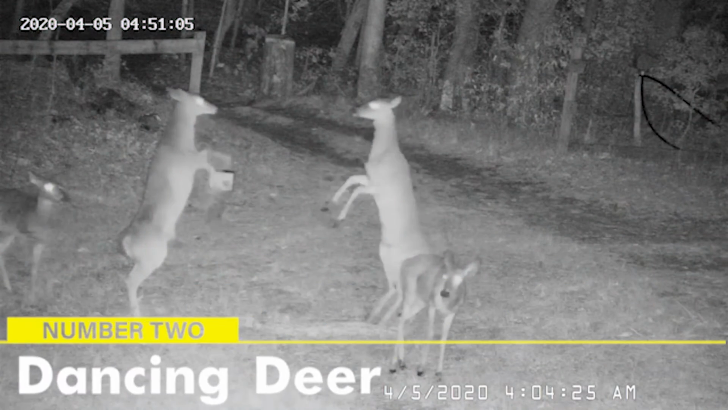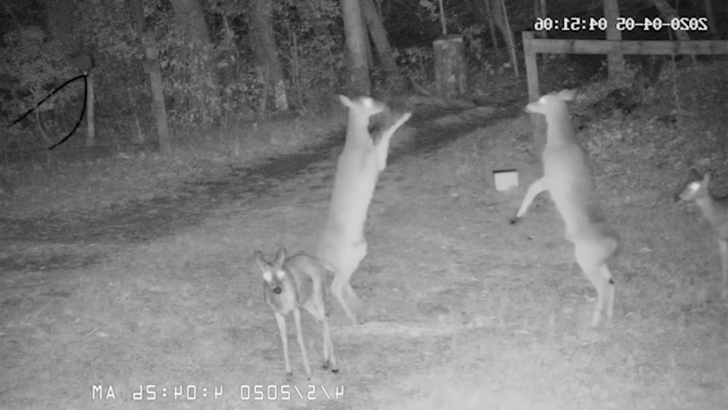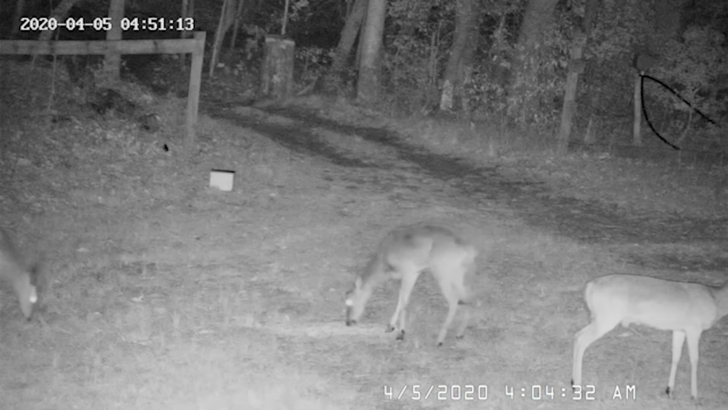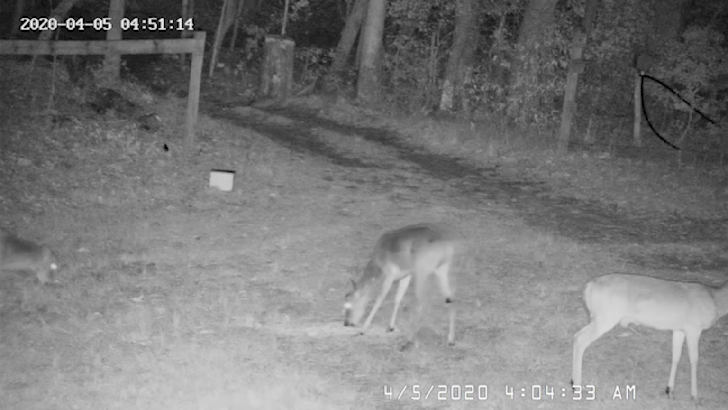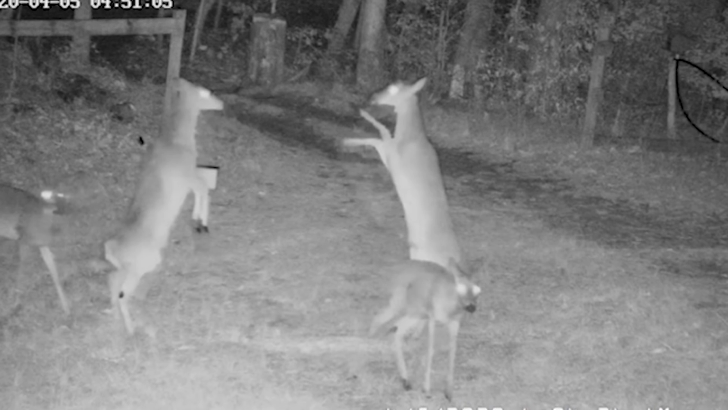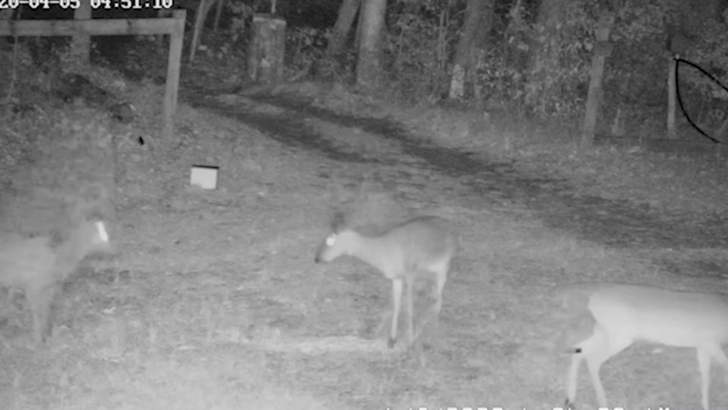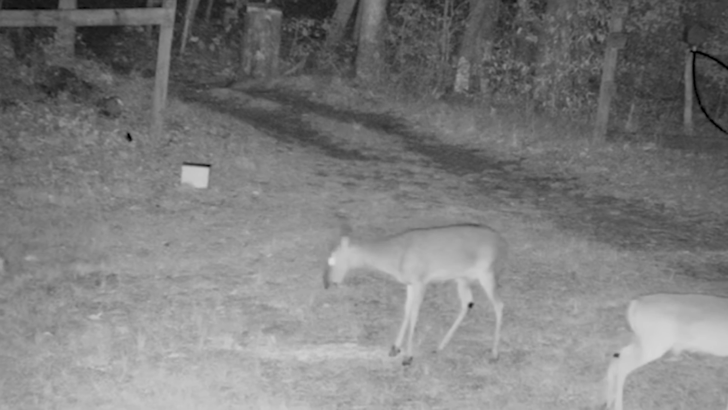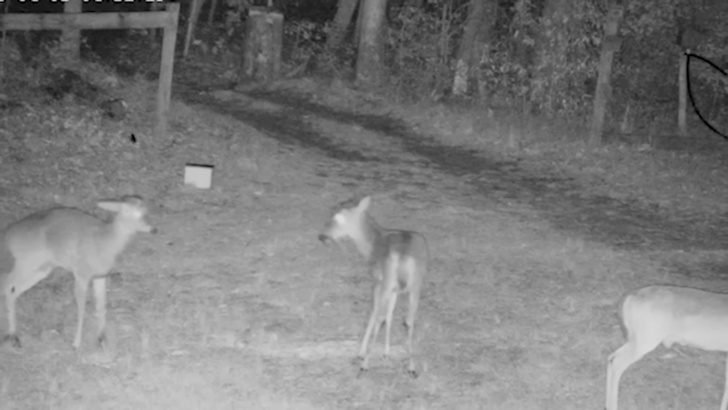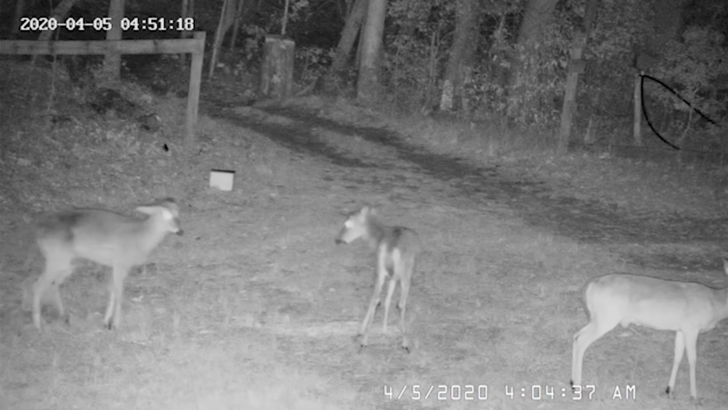Dancing deer. This next trail camera caught a deer dancing. At first glance, viewers thought the deer might have walked into a nest of fire ants. But on second thought, she could also be engaged in a behavior called stotting or pronking. Stotting is when a deer is startled or frightened. They jump into the air, kicking their legs out before landing on all fours and running away. This behavior is seen in various species. They use this behavior as a means of communication and to signal their fitness and alertness to potential predators.